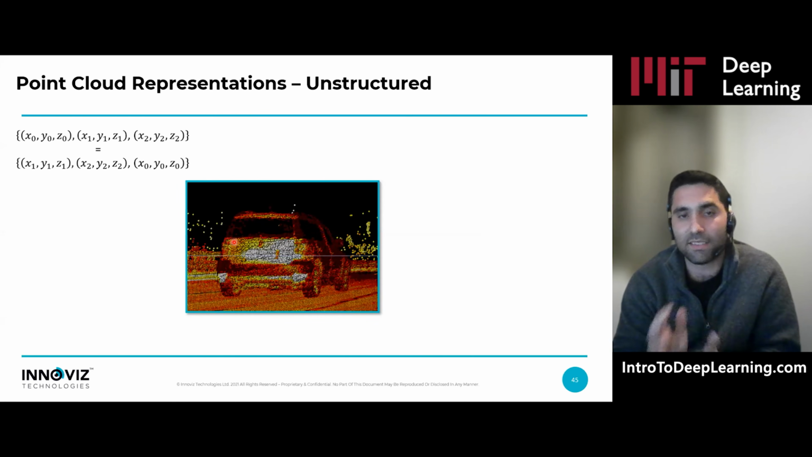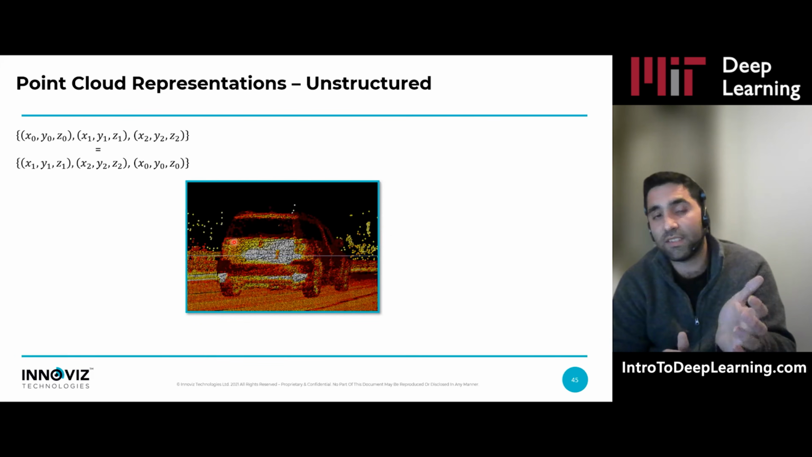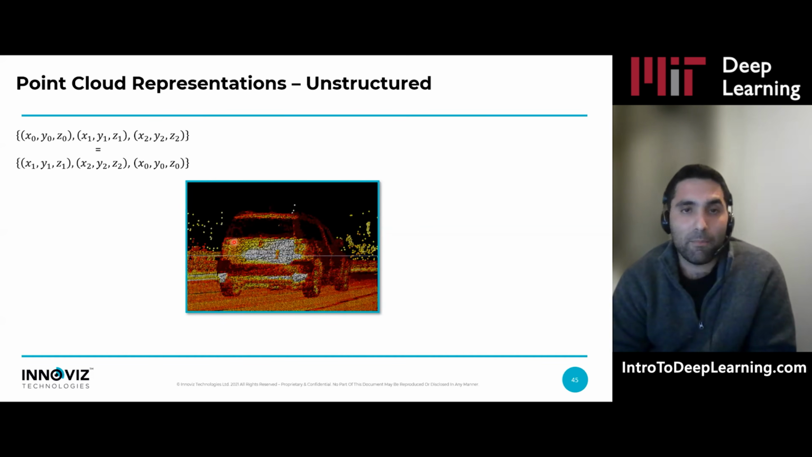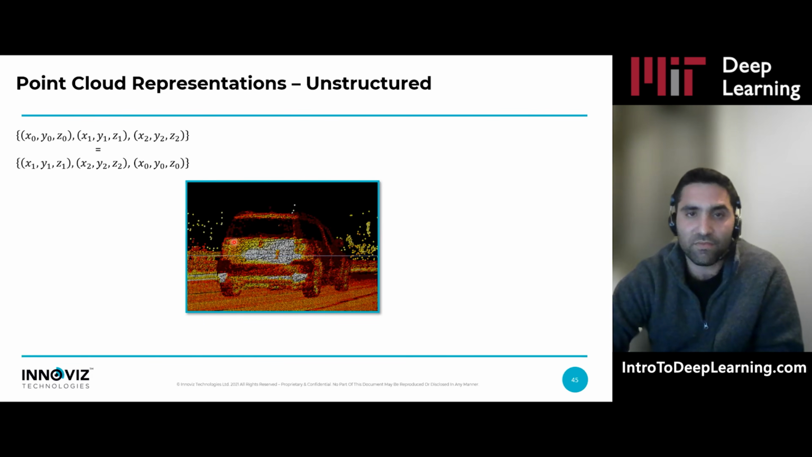It would still be the exact same scene. There are deep learning architectures which take advantage of this, like PointNet or PointNet++. But for sure, this is not standard, and we need to make sure we understand this before processing data.